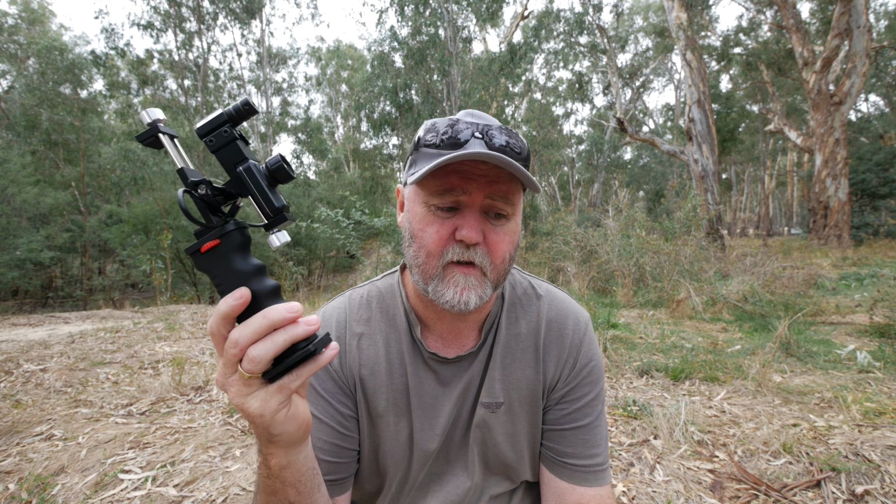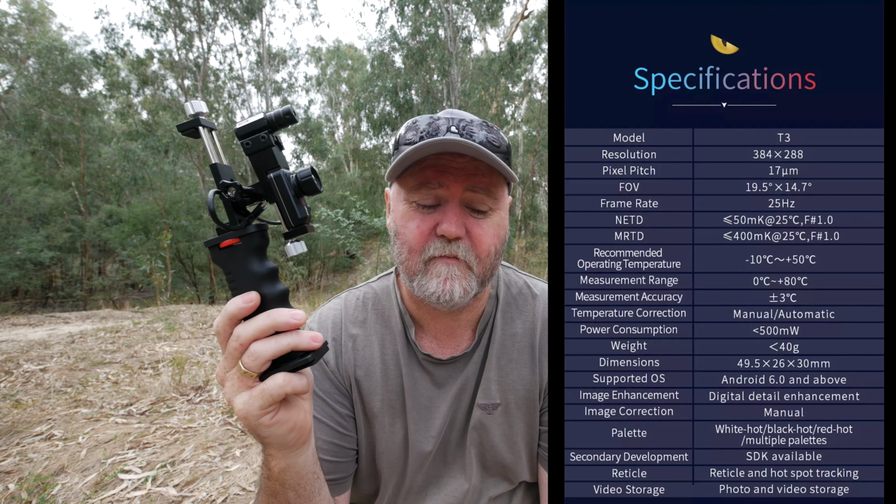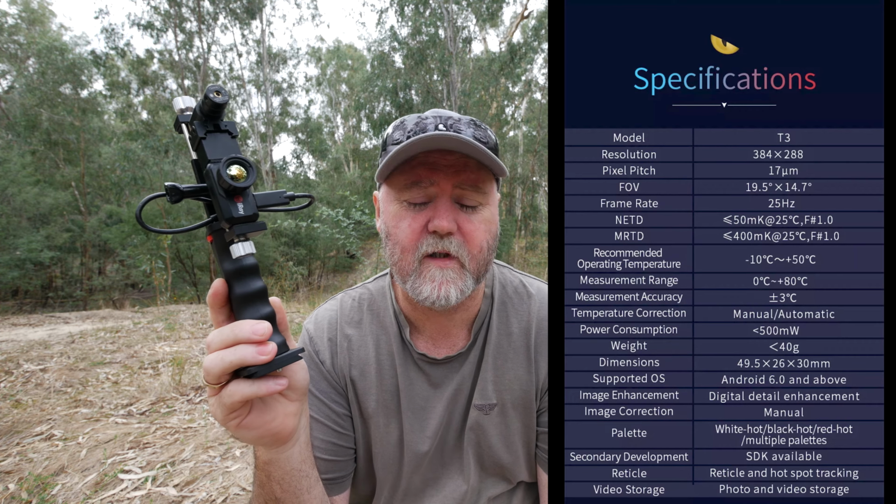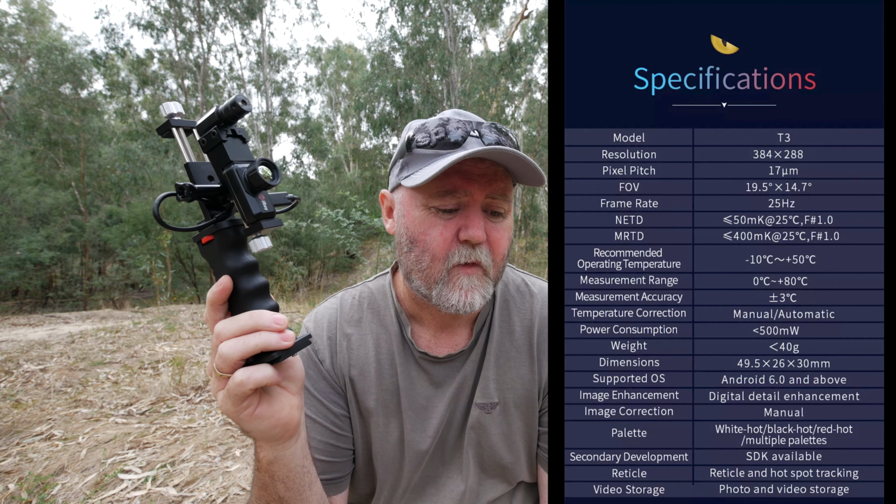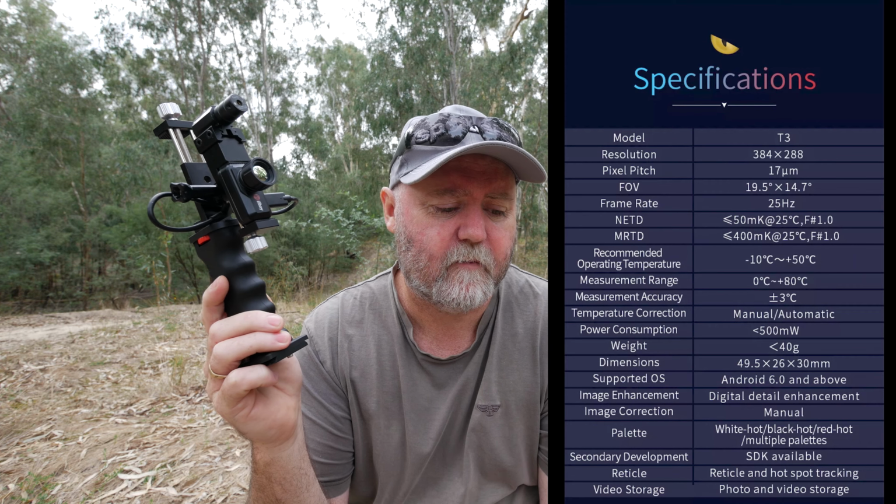The model is a T3. The resolution is 384 by 288, so it's got that good mid-range sensor. The pixel pitch is 17 UM. The field of view is 19.5 degrees by 14.7. It has 25 Hertz, so 25 frames per second frame rate. NETD is less than 50 MK, and MRTD is less than 400 MK.